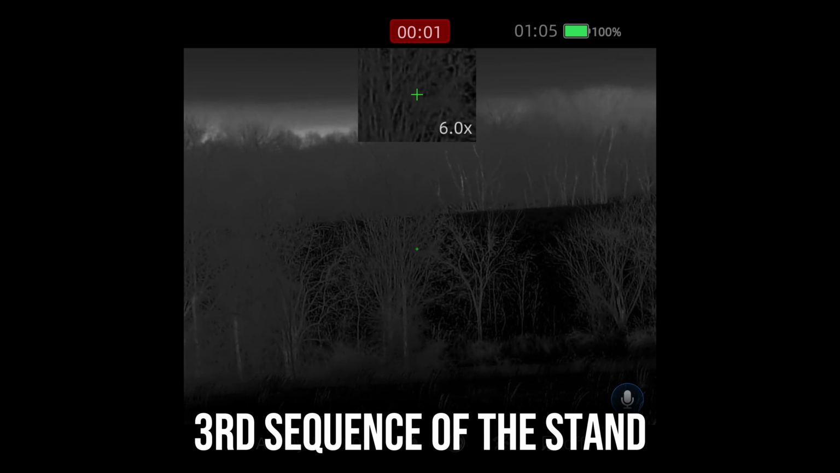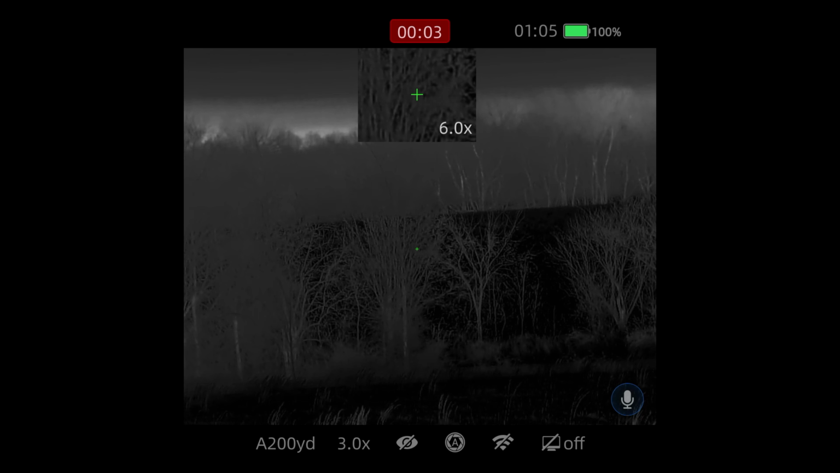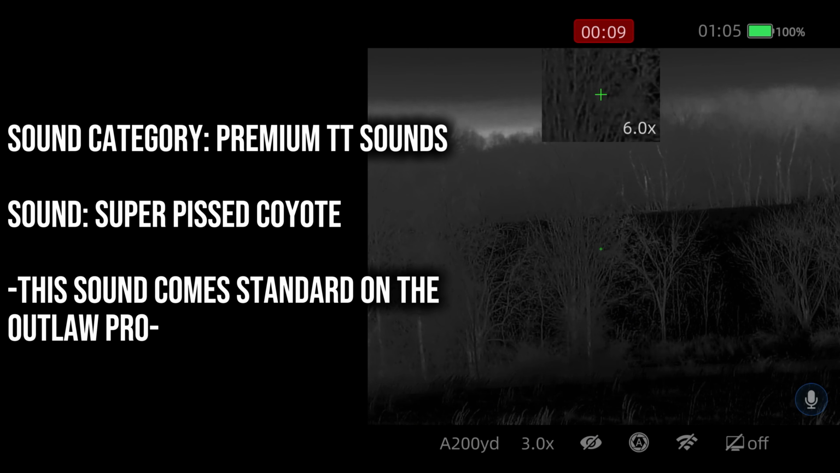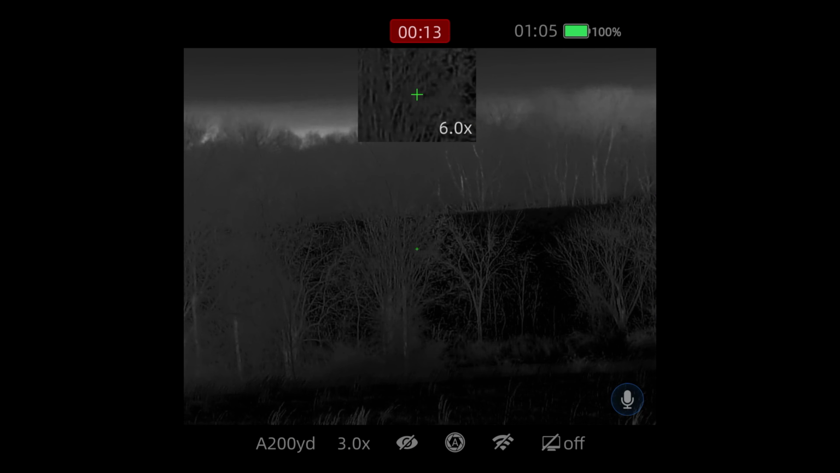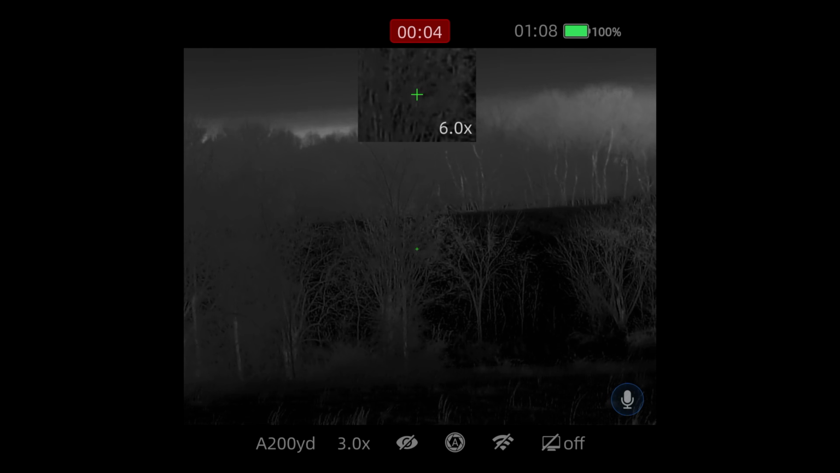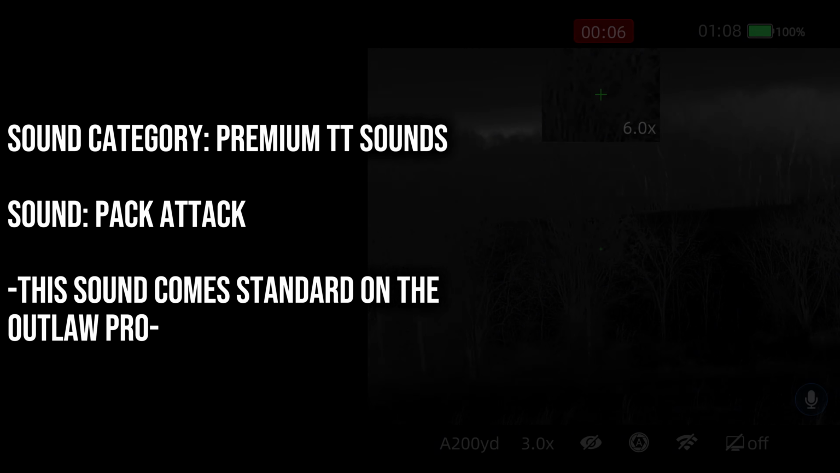For the third, I think it's the third sound, we're gonna try Tony Tebby's super ticked coyote. Act like there's a coyote that's irritated, hopefully roll into something else. Gonna roll into Tony Tebby's pack attack, which is just a little fight sound.